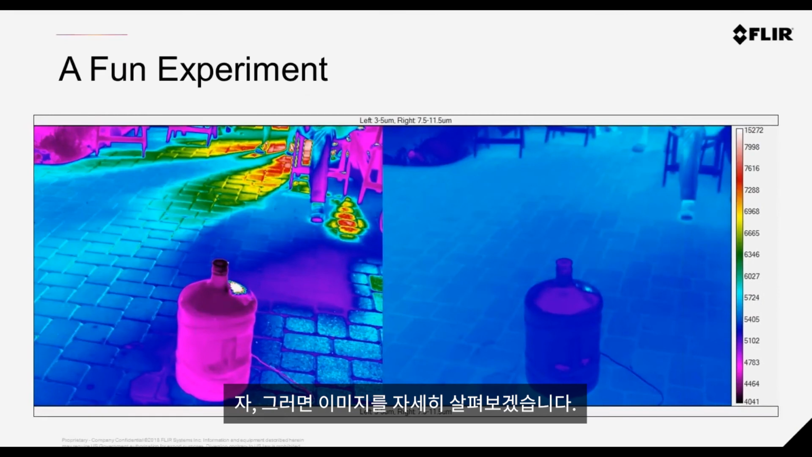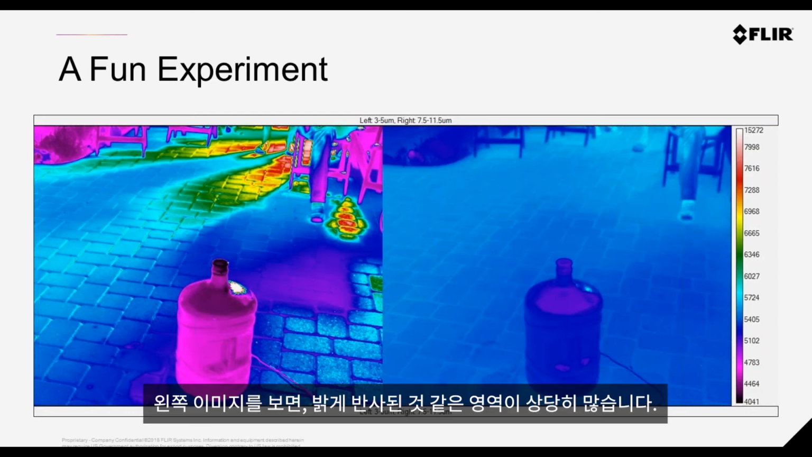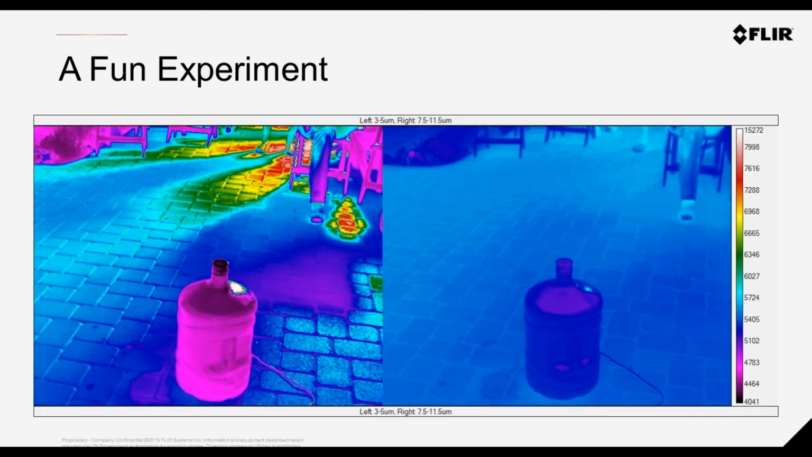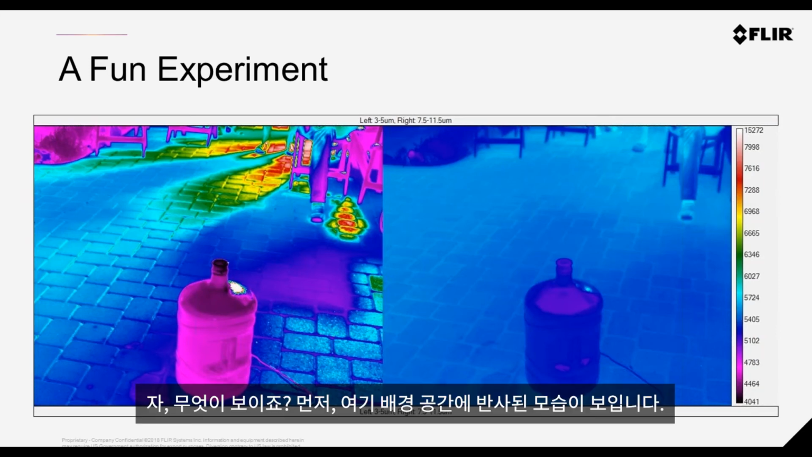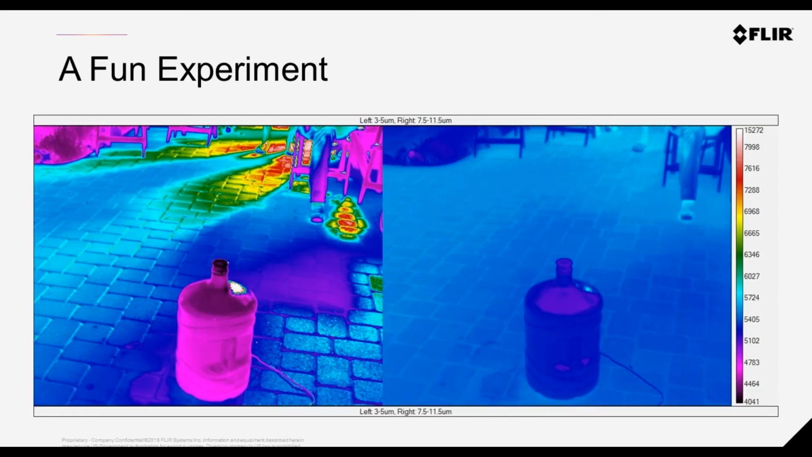Let's look at that image in a little bit more detail. Here we see the frames early on in the recording. You see there are a lot of bright reflections in the left image. So the left image is the mid wave. Sorry, I should have mentioned that. The right image is the long wave. So what do we see? Firstly, we see some reflections from a space heater in the background, and that's because there's more emission and higher radiance in the mid wave for this particular band.